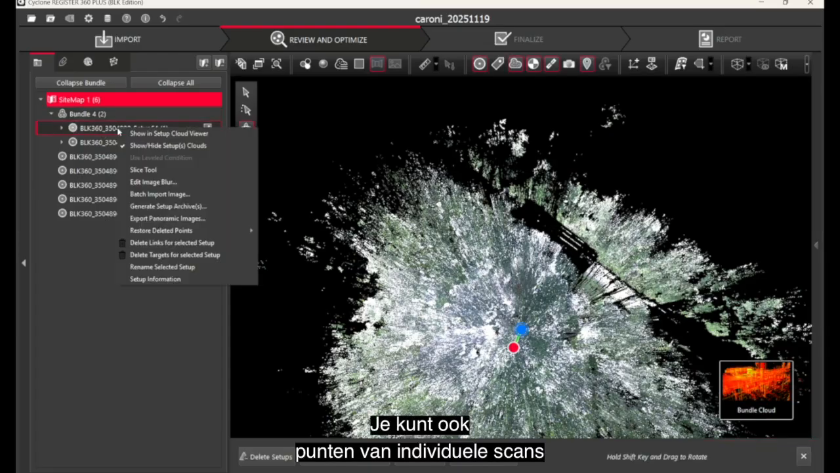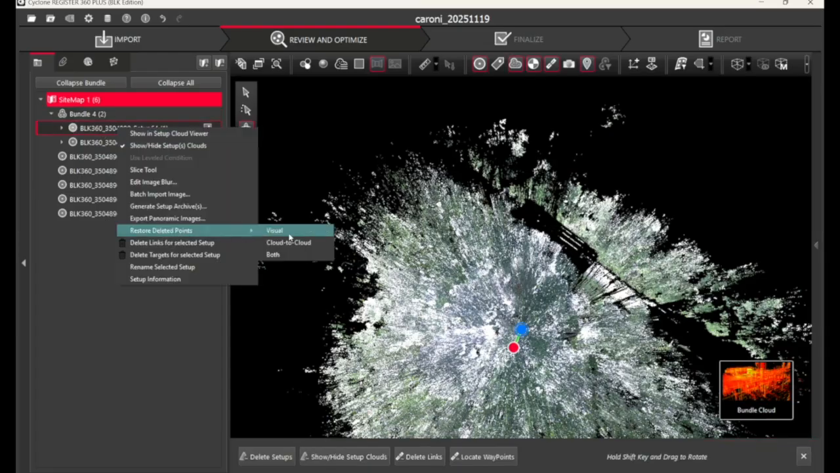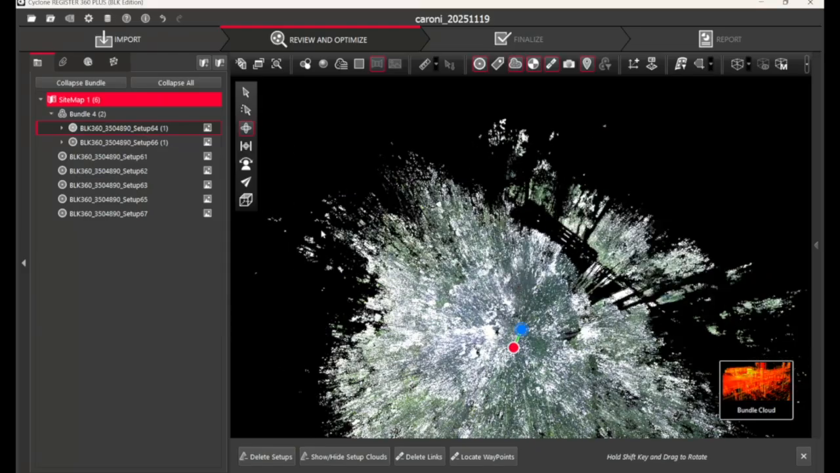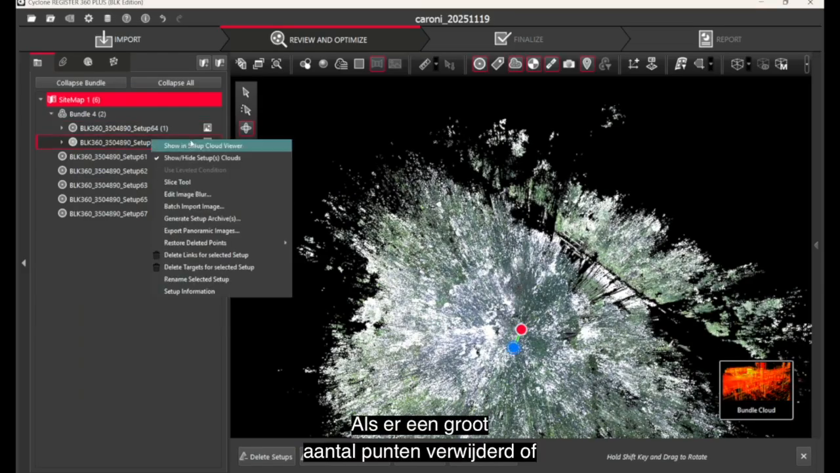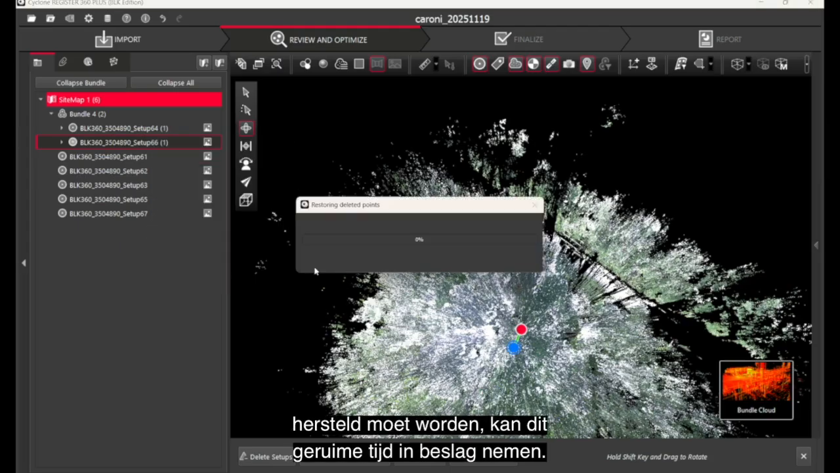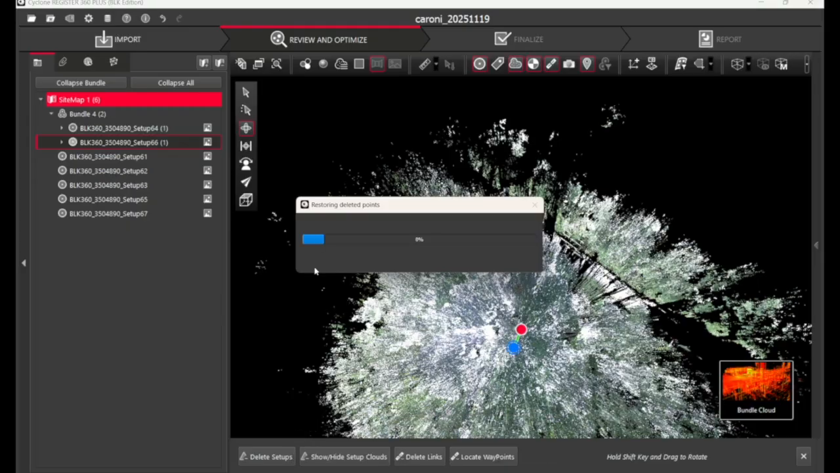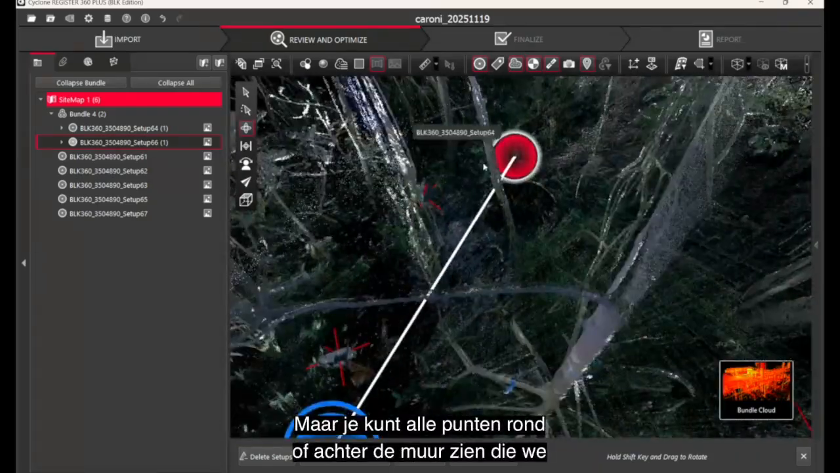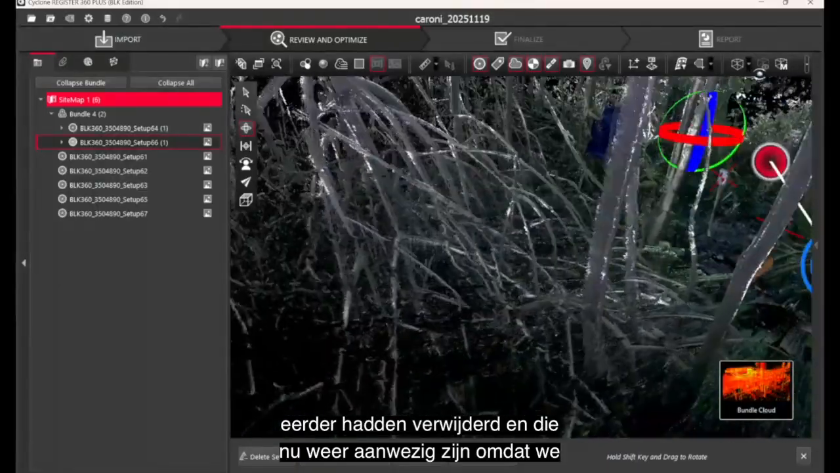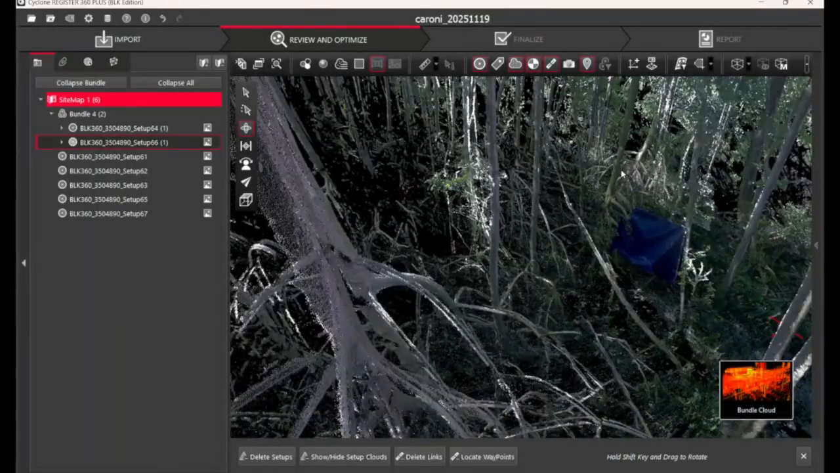You can also delete and restore points from individual scans. And you should always select the both options if you are deleting or restoring points. If there are a large number of points to be deleted or restored, it can take quite some time for this to happen. But you can see all the points around the wall or behind the wall where we had previously deleted are present now since we restored them.